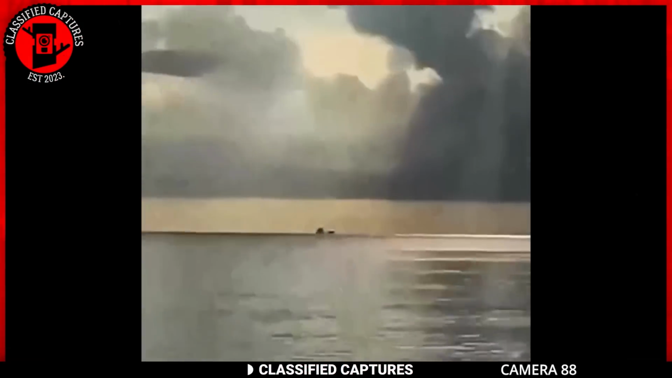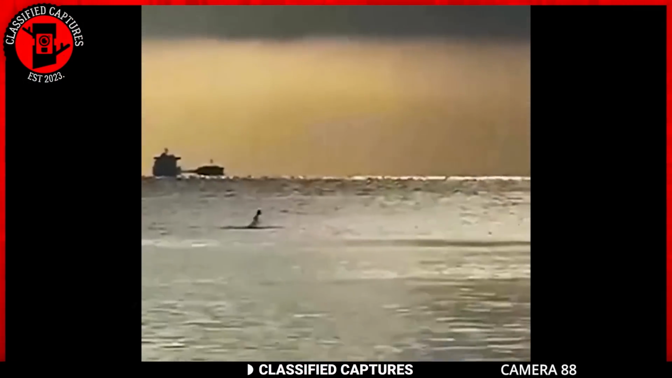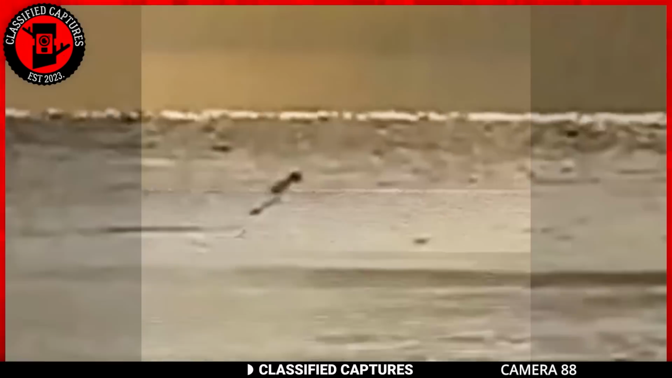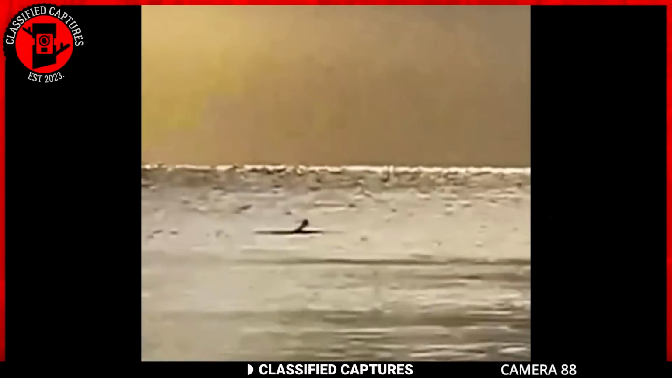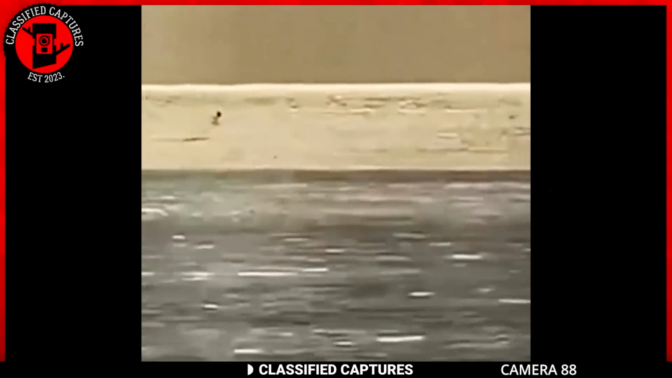Here we have another strange creature that was captured on cam, but this time it was not in the sky, but the Earth's waters. The strange creature was captured from a distance in the ocean. The creature appears to jump and dive into the water as it moves.